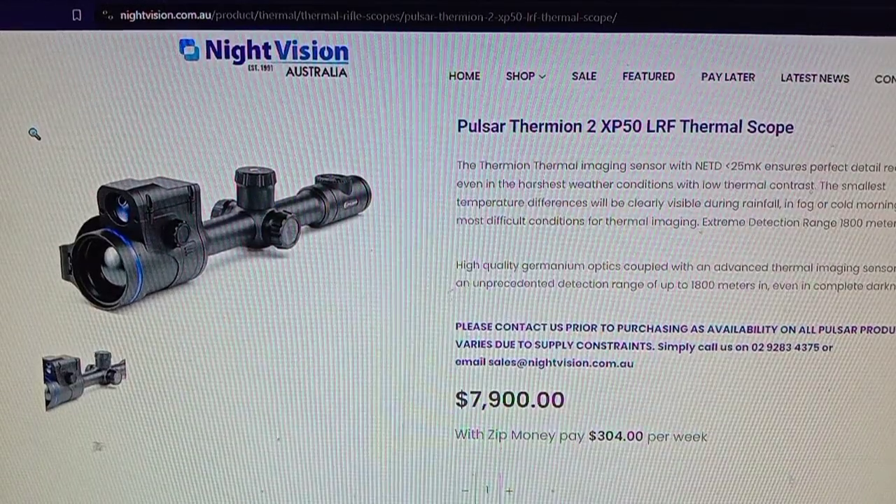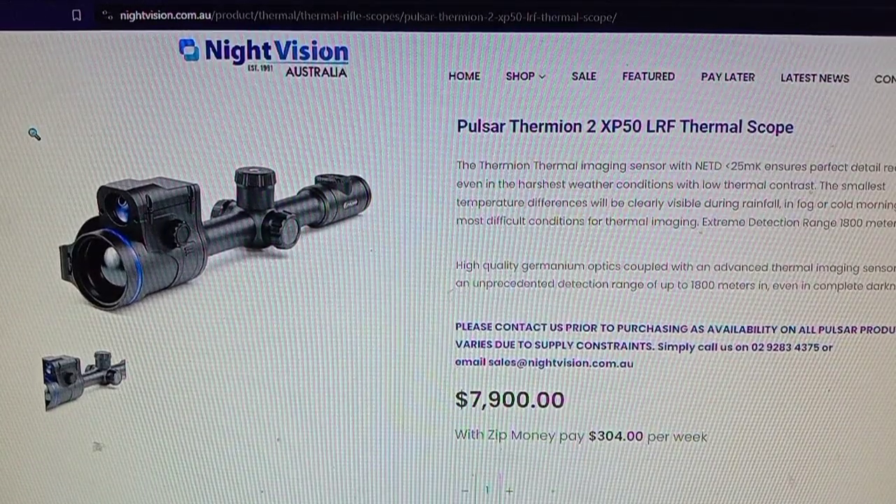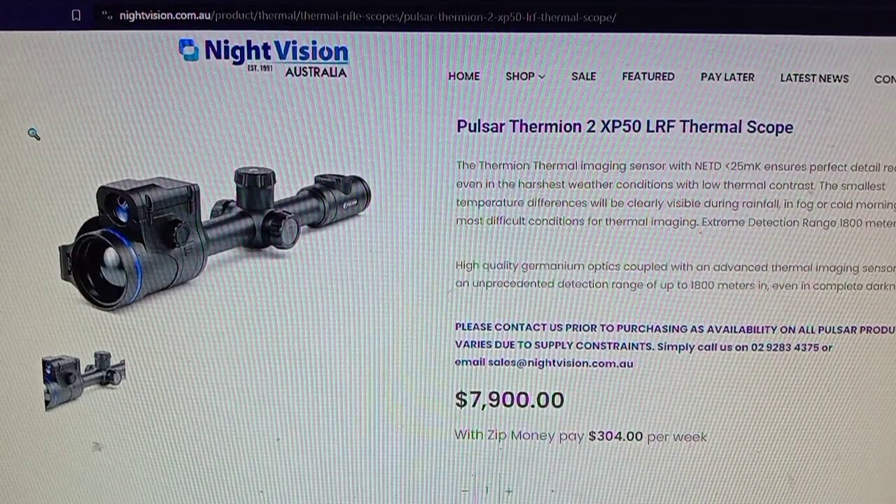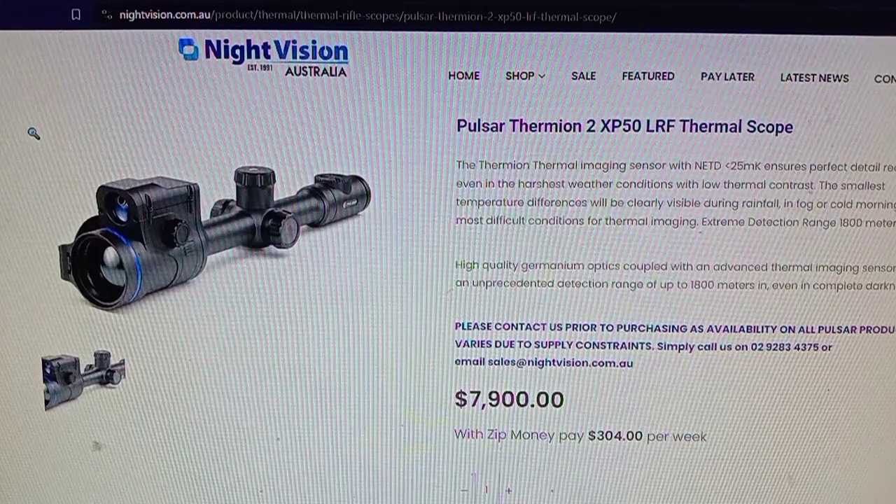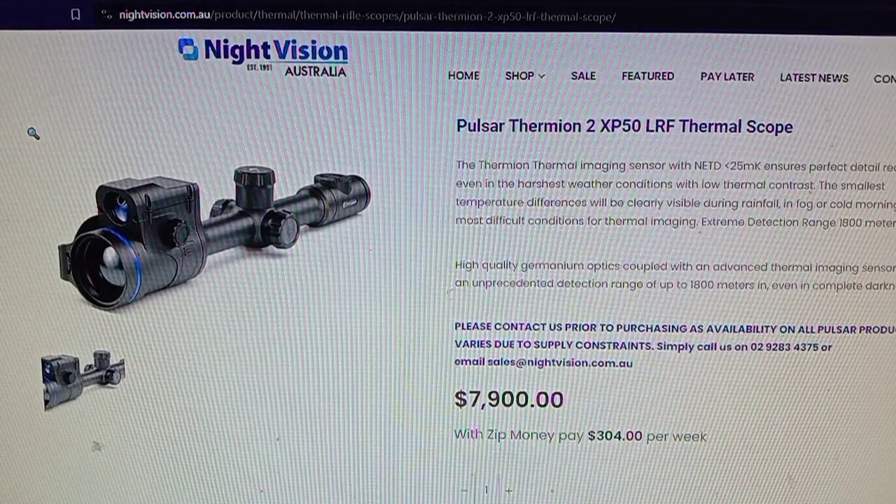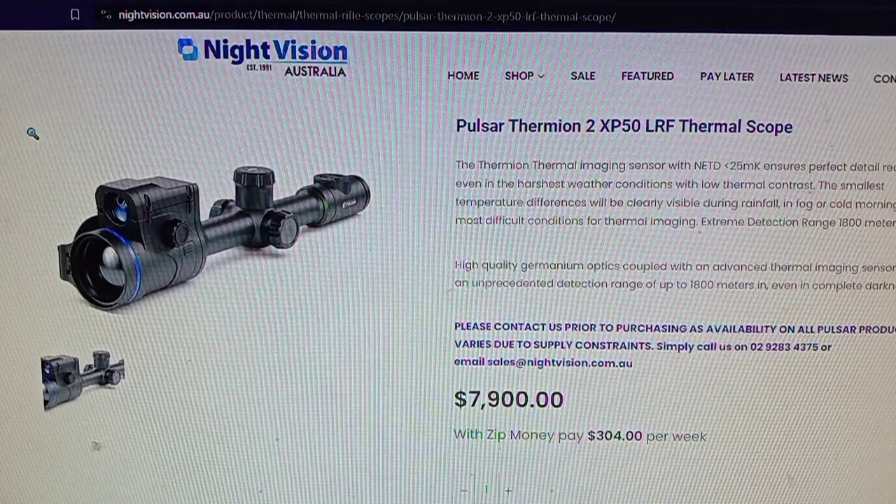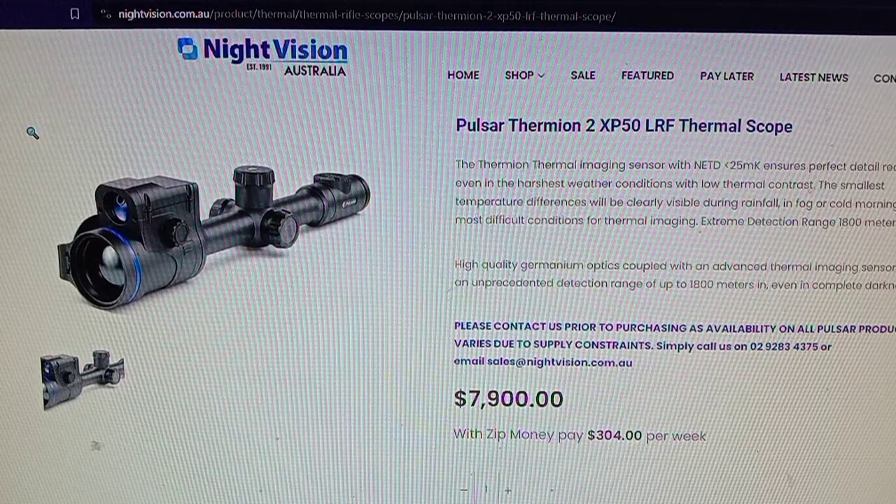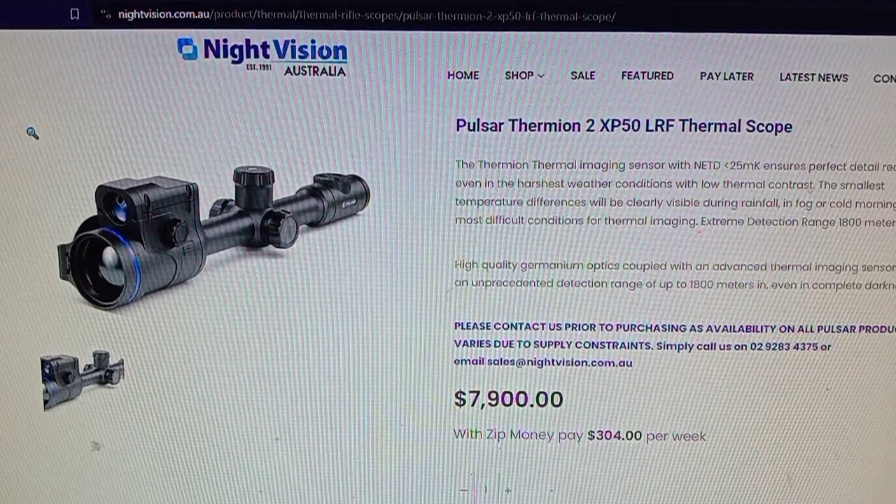Alright, some breaking news, I suppose it is. This story is incredible. This is a Pulsar Thermal XD50 LRF thermal scope. I've looked at the cameras, they're around the same price as well.